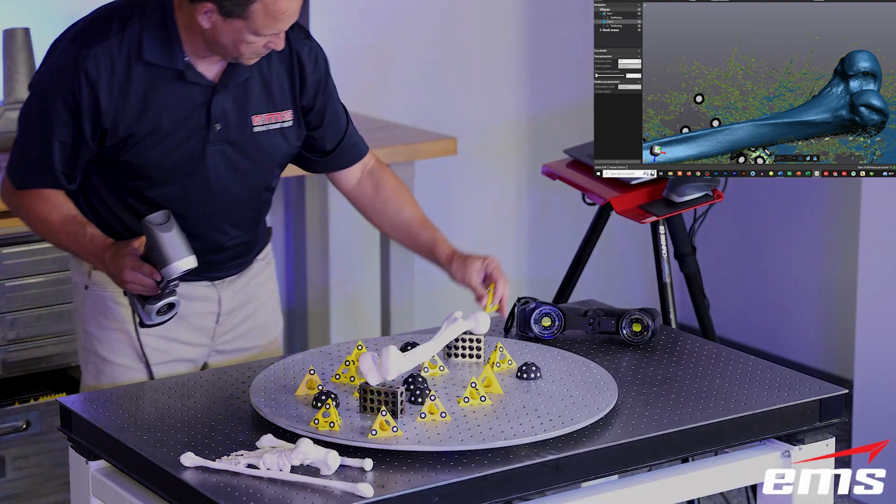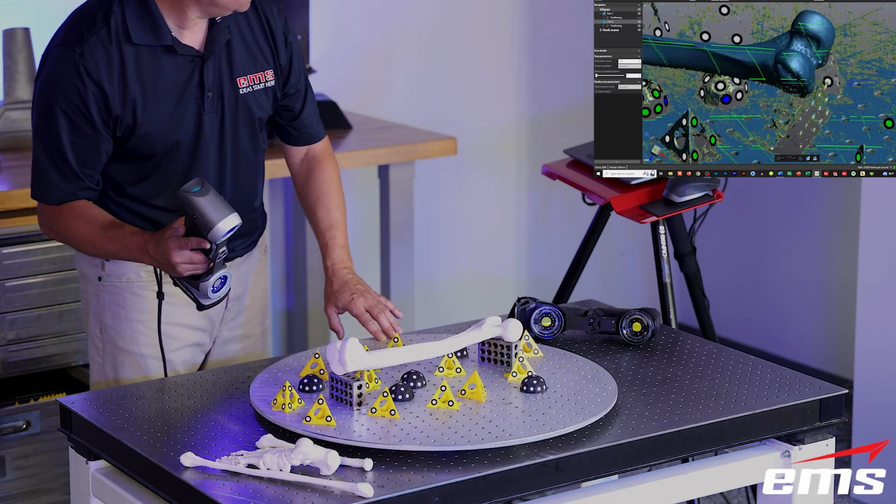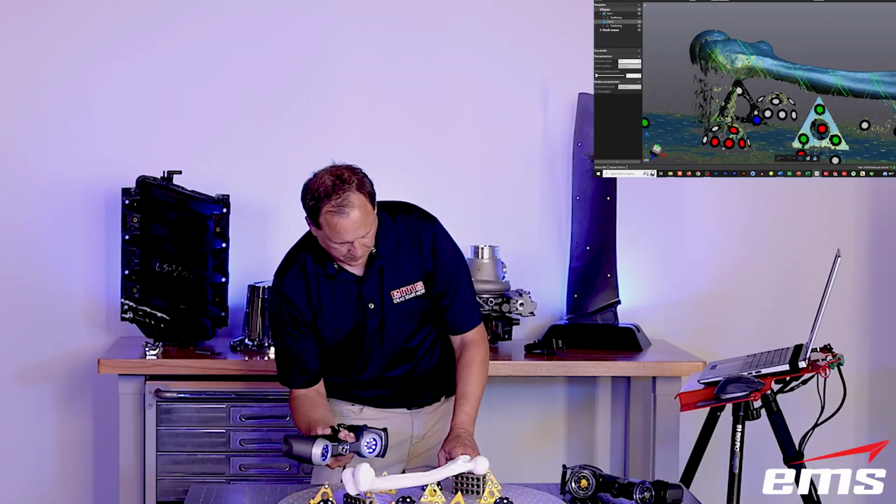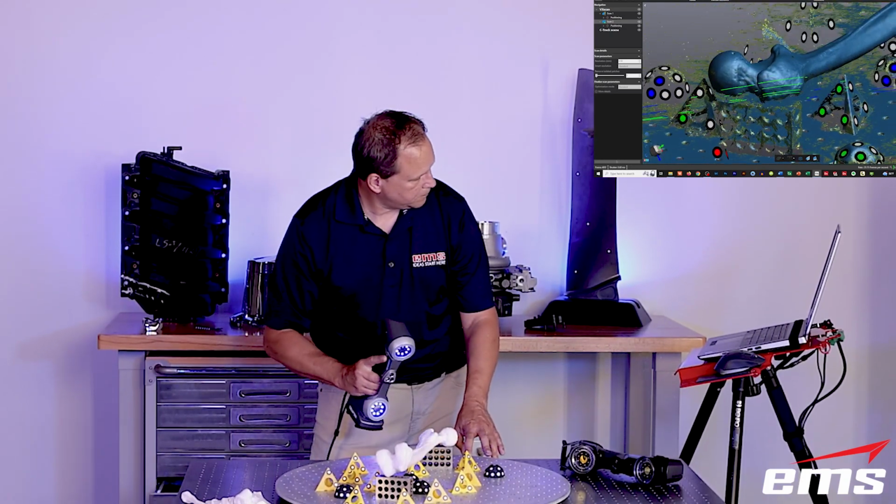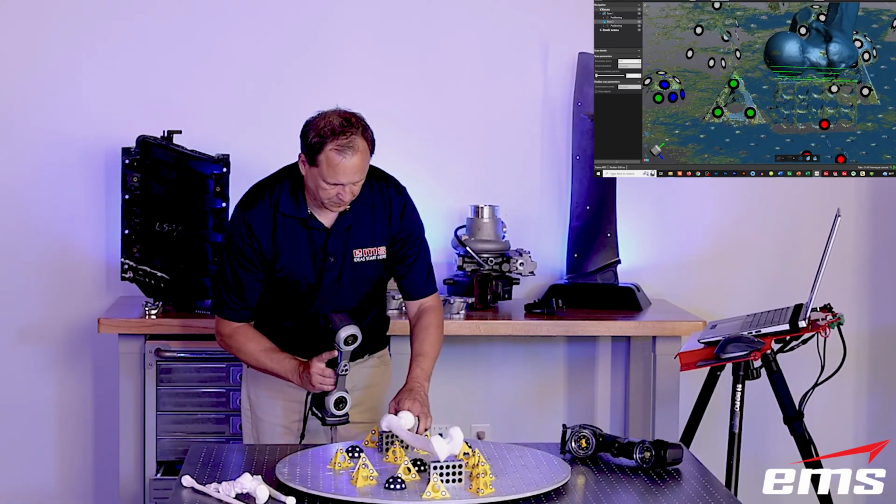Now here I'm grabbing a couple more targets just to throw kind of on the end. So you can add targets at any point. I just didn't have enough out there as I was articulating around. So you can add more targets. If you lose a few targets, it's not a big deal. You can actually even delete them out of the scan data file if they became lost. But typically you don't even have to do that. So again, I'm just working my way around.